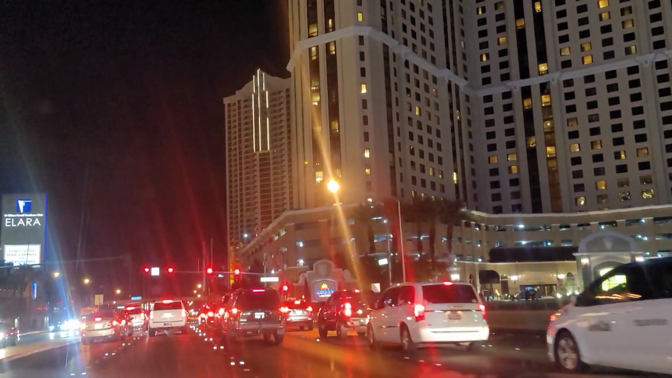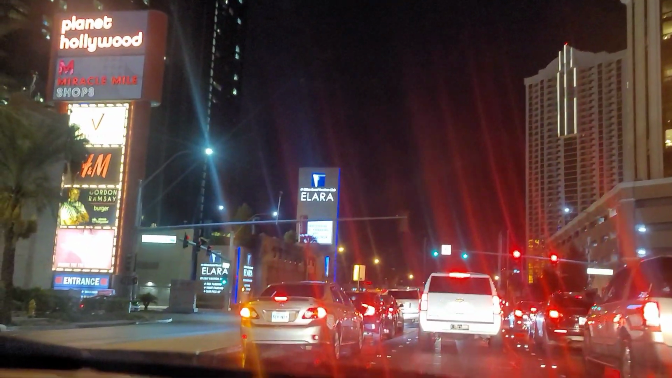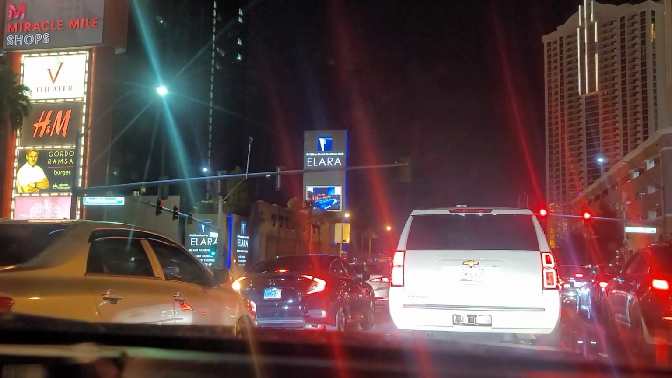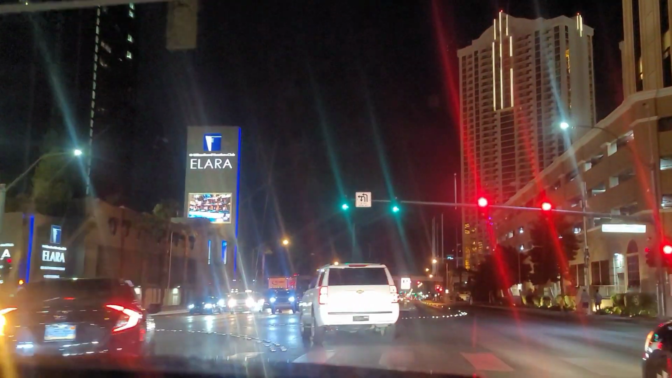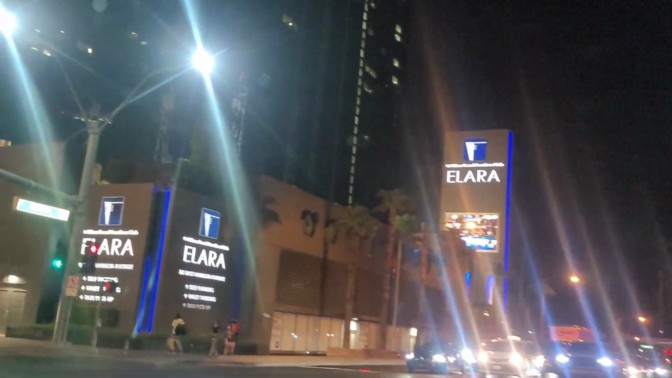And then the Alara on your left, that's a non-gaming hotel. It's a Hilton Grand Vacation Club, but they do nightly rentals. It's a timeshare, but they do rent it out. This is the Alara right here, and this is right behind Planet Hollywood.